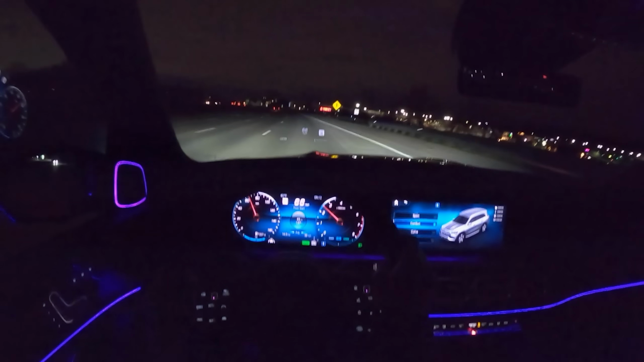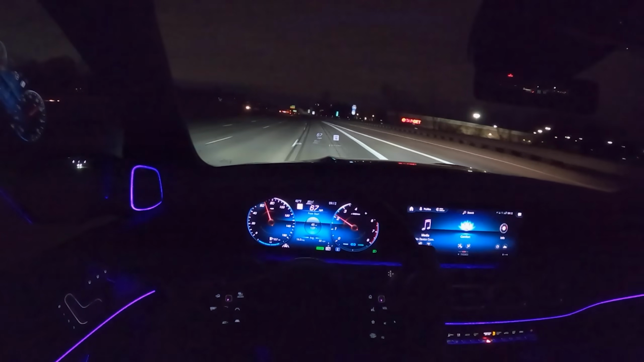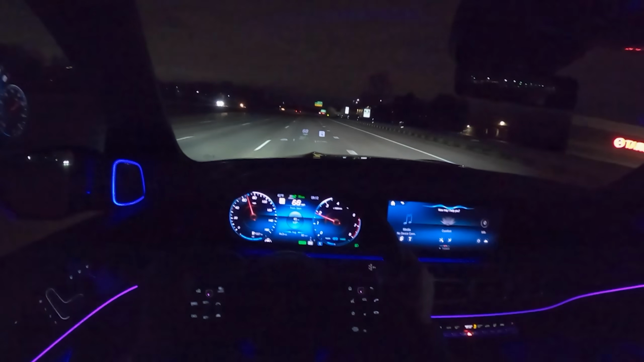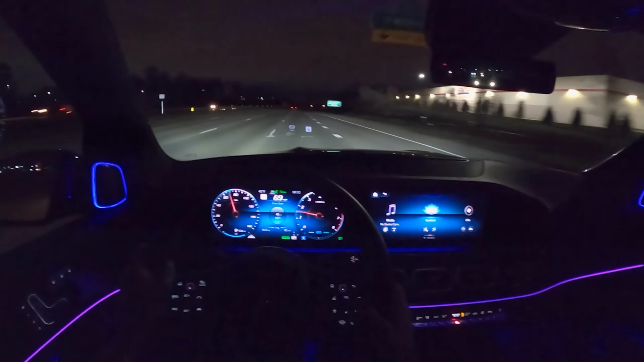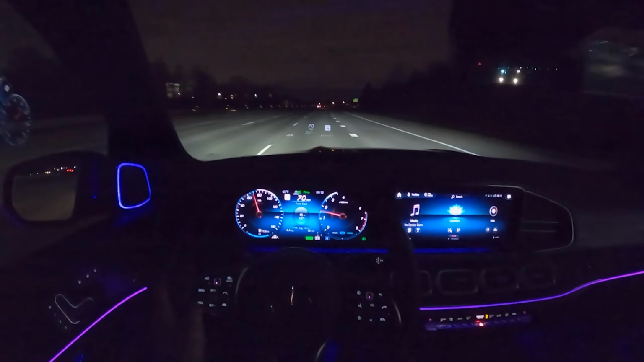This feels like a very special SUV, and Mercedes did a really nice job putting everything together on this. And of course, every time you say Mercedes, it will ask you what you're talking about and what you want, so you got to kind of be careful how you talk in here.